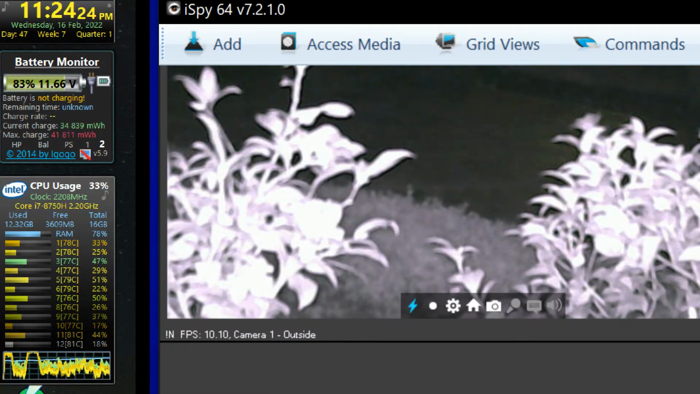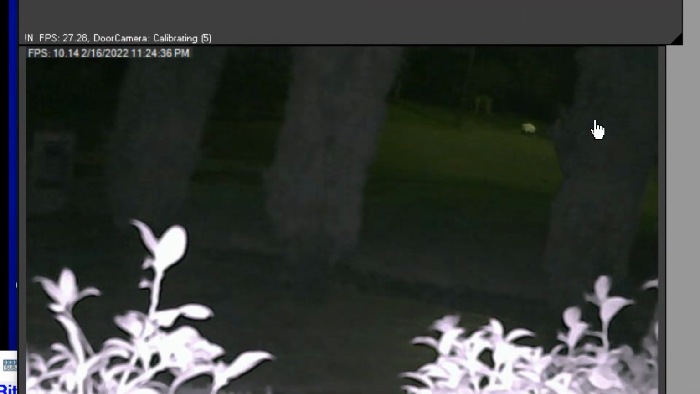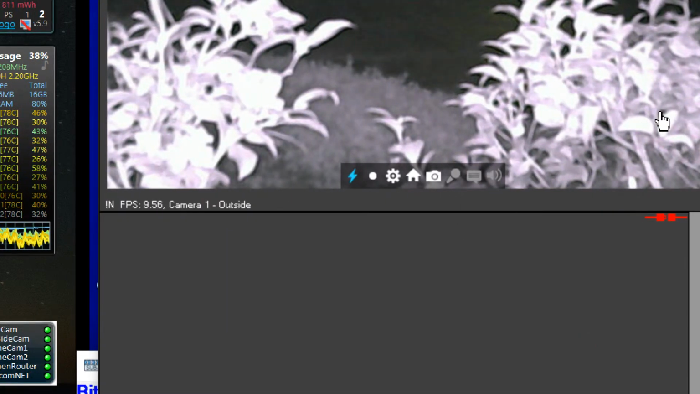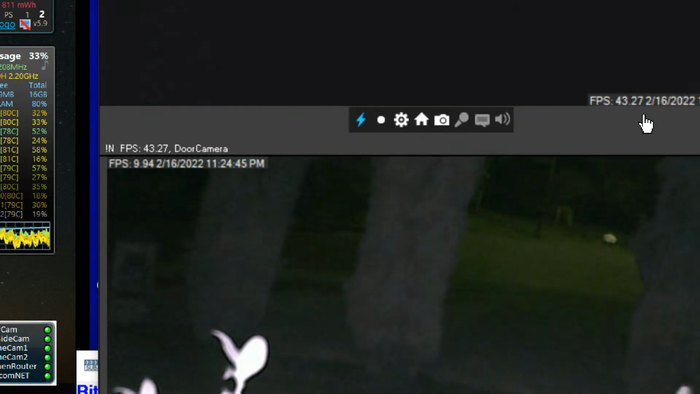And this one, this is like a 20-year-old, one of the first security cameras with active infrared. But it's not color night vision. But you can see it almost does look greenish, I suppose. And anything that's really close gets overexposed, right? And there's the letterbox there.